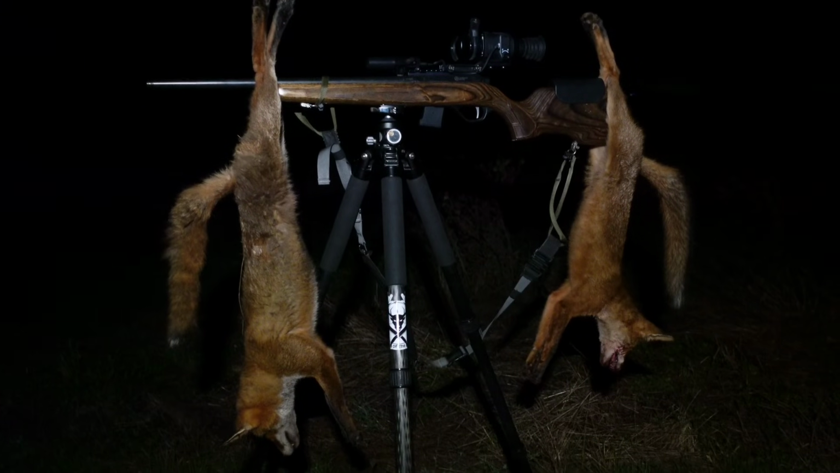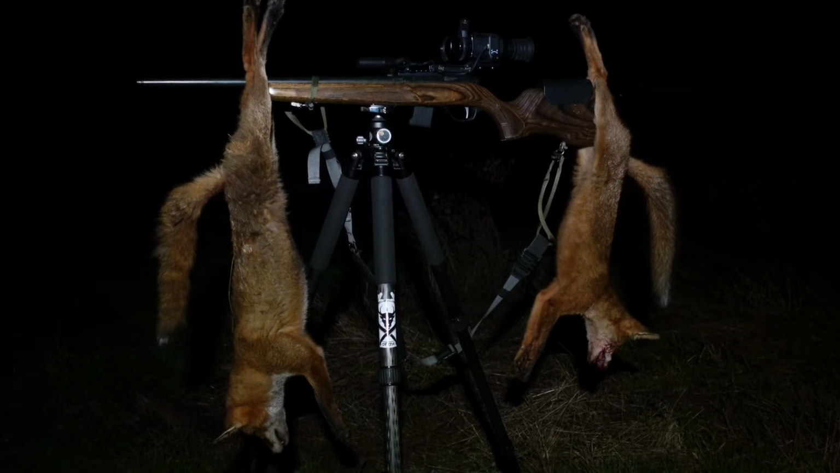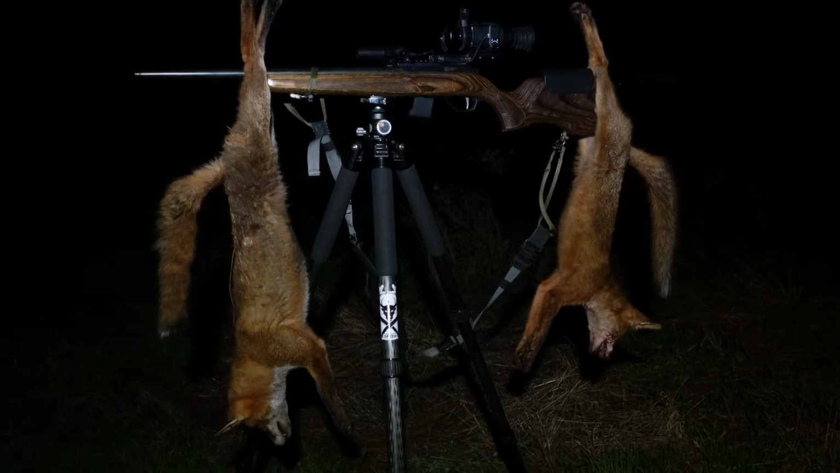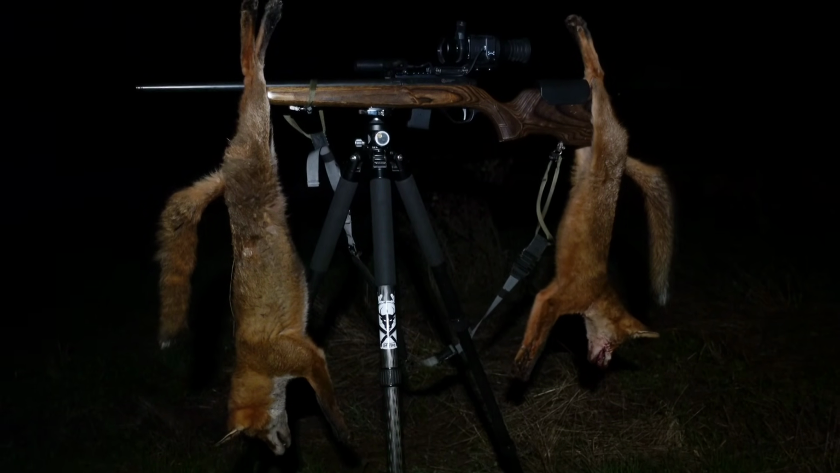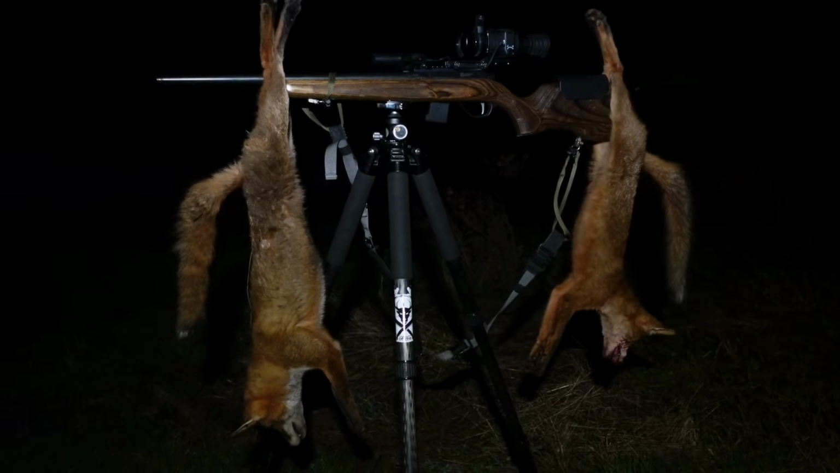I squeaked him in just with my lips a little bit closer. He wasn't hugely interested. I think he was chasing insects or frogs, as you can hear. So he wasn't too enthusiastic about the squeaking, but he was interested enough to mosey over a little bit closer, which was nice of him.